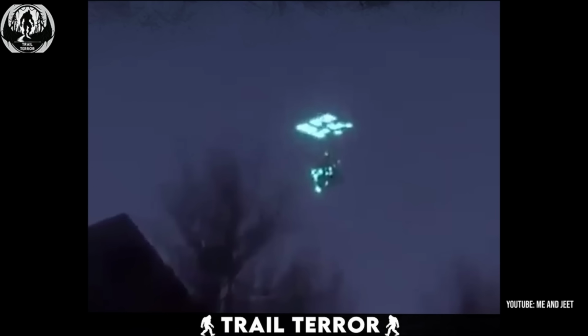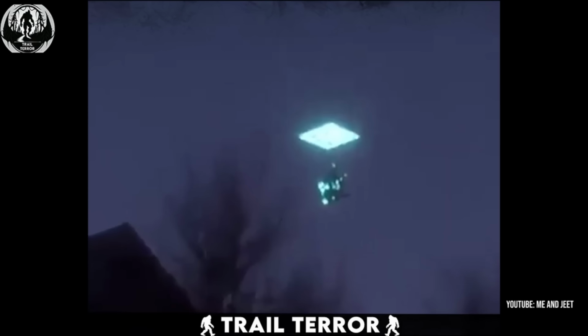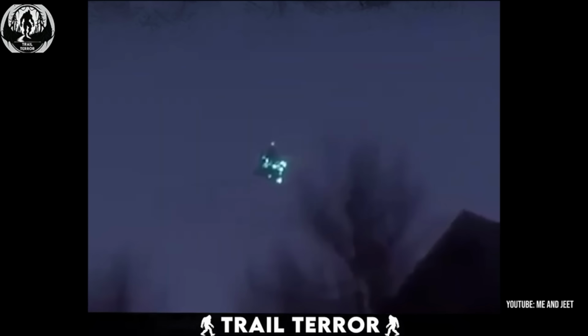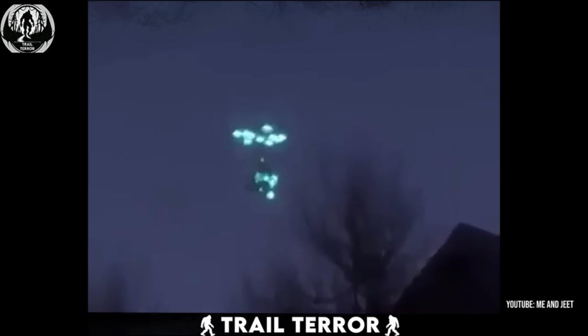The glowing lights suddenly open up a portal, and that dark figure just vanishes into it, and the portal closes like nothing ever happened. And just like that, the video ends, leaving us with more questions than answers. Watching something like this, only for it to disappear into a portal before our very eyes, is beyond strange.